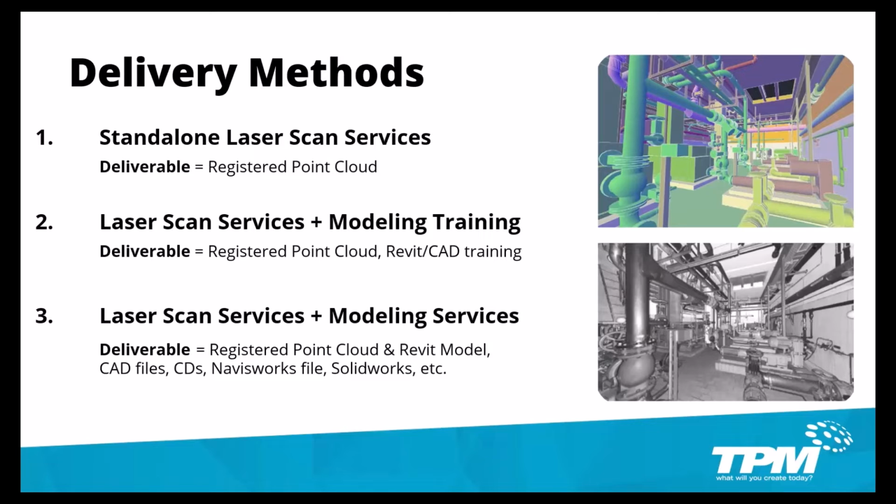Modeling is done to specific LODs. Architectural, structure, and MEP can also be done at different levels. When we are capturing plant layout, we can go into as much or as little detail as you would like.